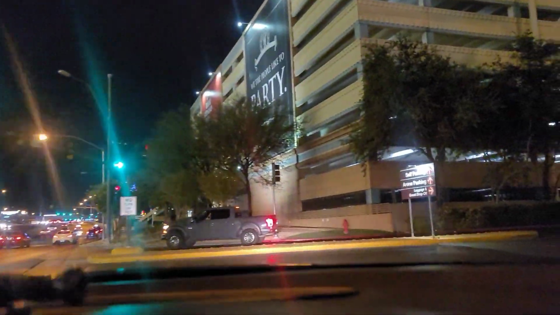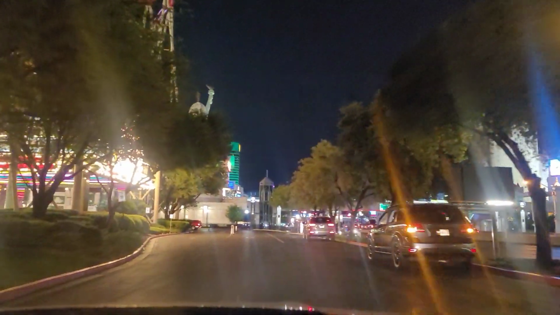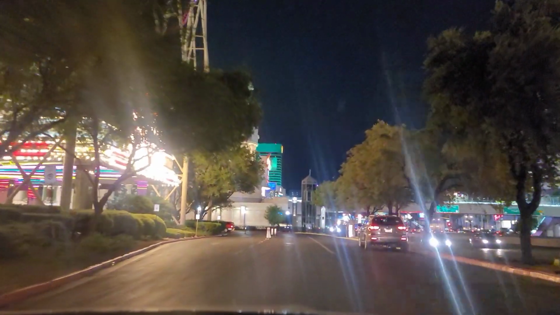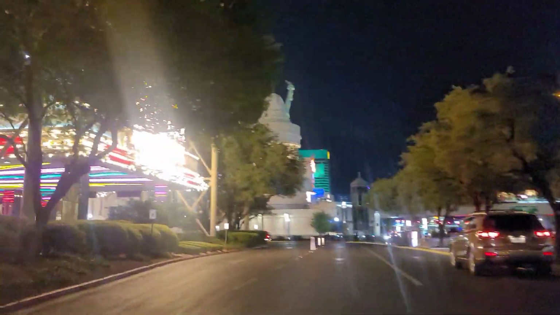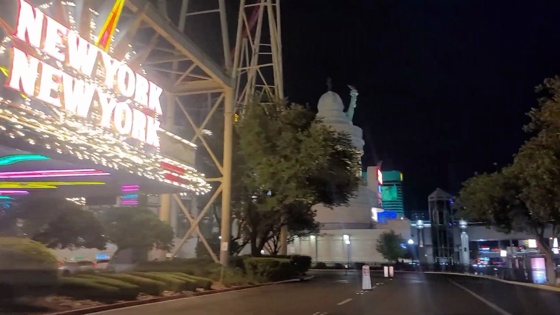It's funny, we're in the middle of the week, and it definitely seems like traffic is picking up the later it gets, and it's after 9 o'clock. It's headed towards 10 o'clock, and it just seems like traffic's picking up for some reason. Maybe a lot of flights coming in for the weekend. And I forgot, it is Labor Day weekend, so a lot of people might be coming in early. So we're approaching our New York, New York.